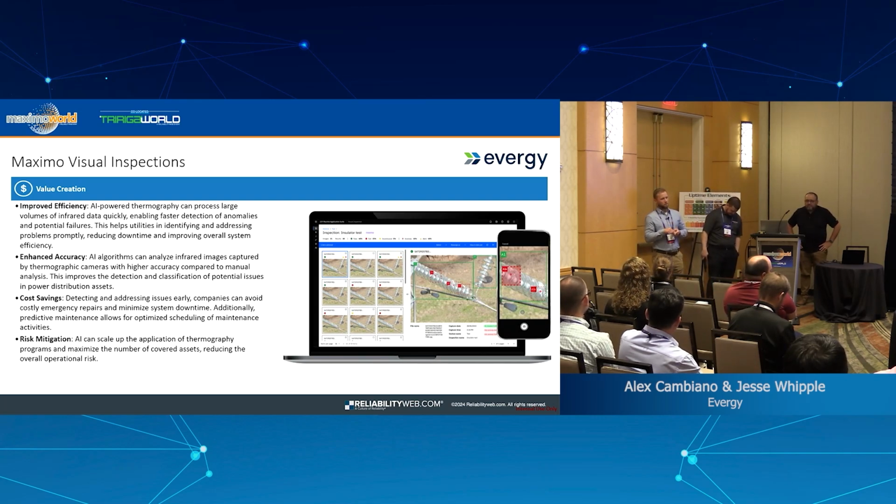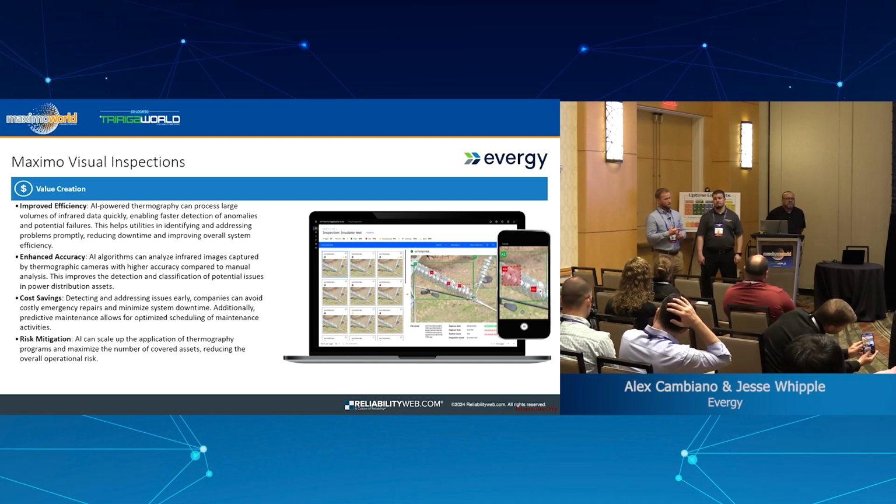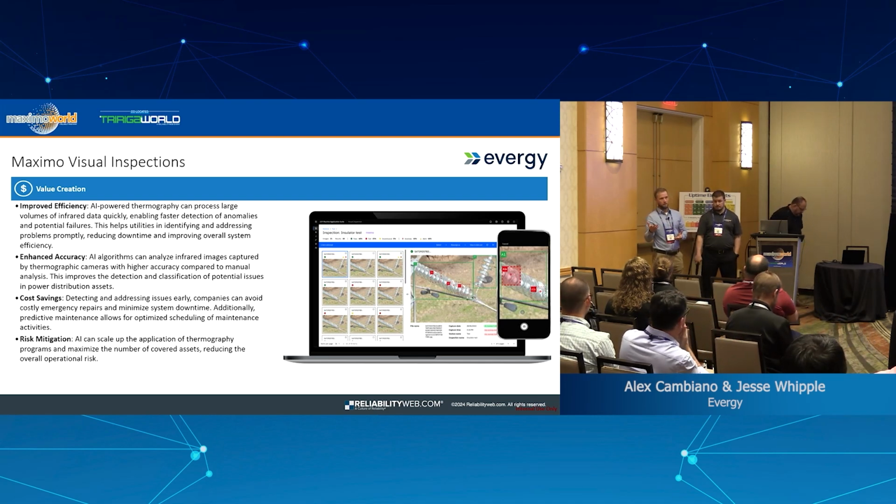So what we currently do is if the person goes out there and finds something, they capture a photo and bring it back. If they don't find anything, they're not bringing anything back. So we're talking about changing that process. They're going out there, we're paying them to roll a truck, they're going out to their substation, walking through it, they're already pointing at all the points that we want to capture. So what we're talking about doing is pull the trigger every time.